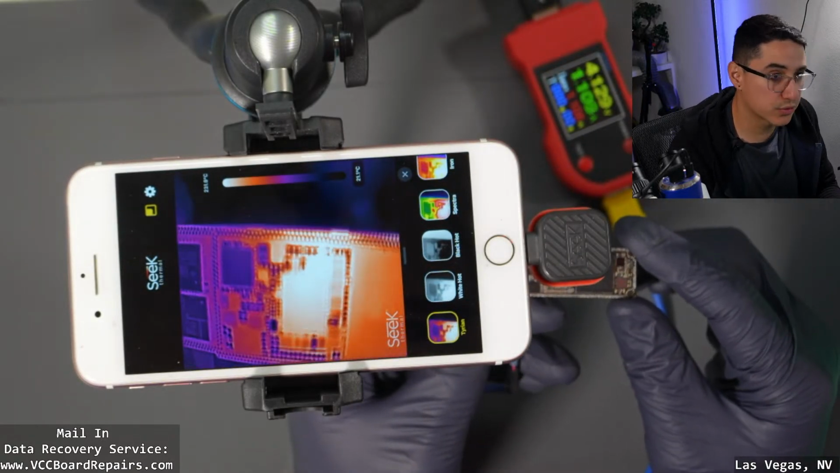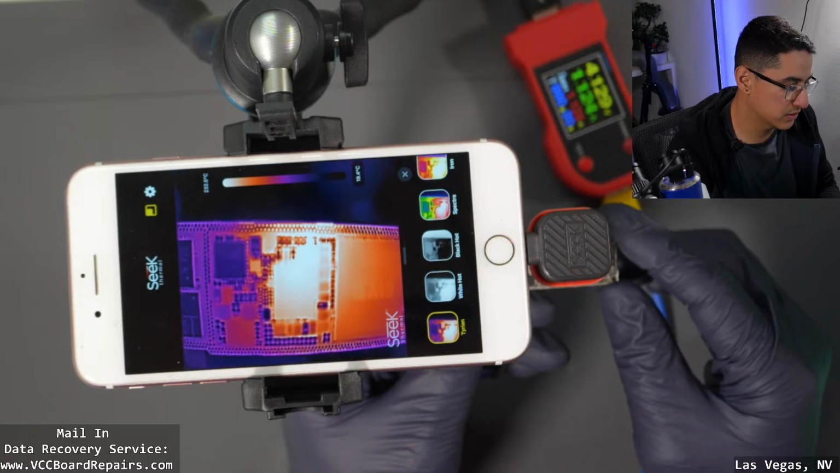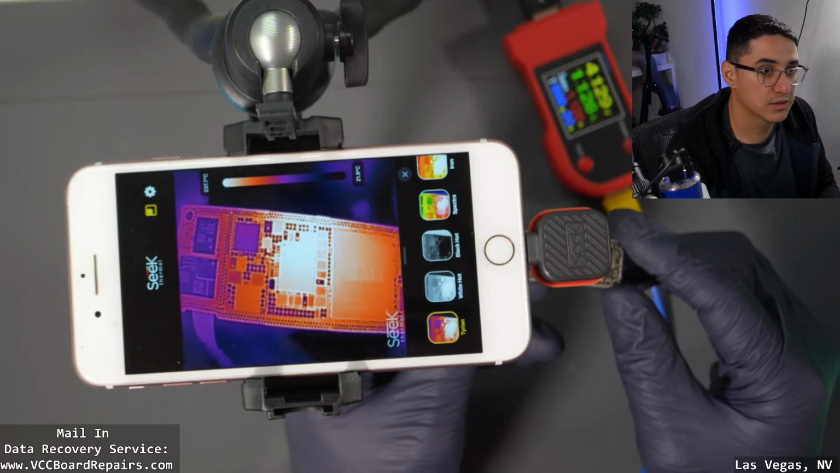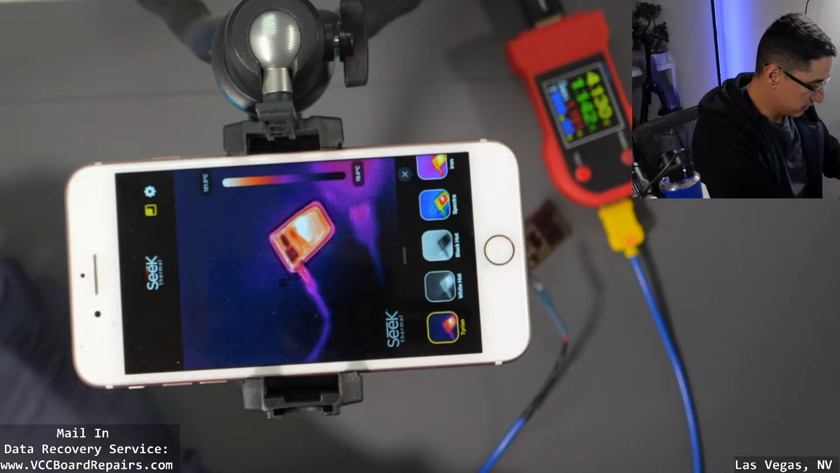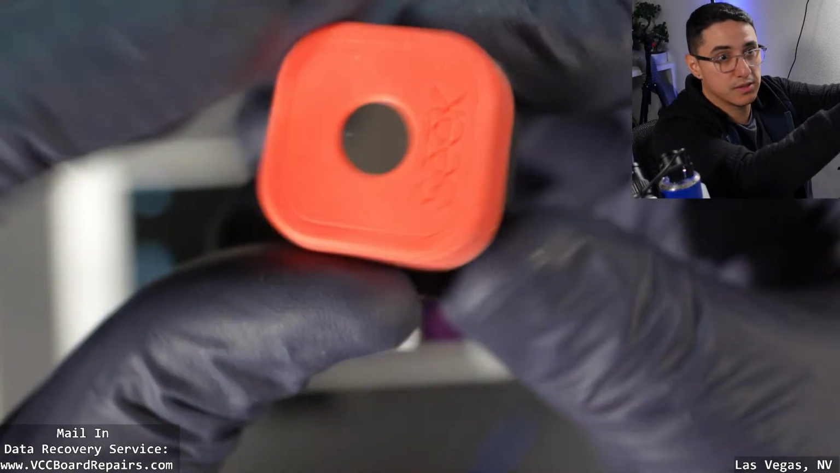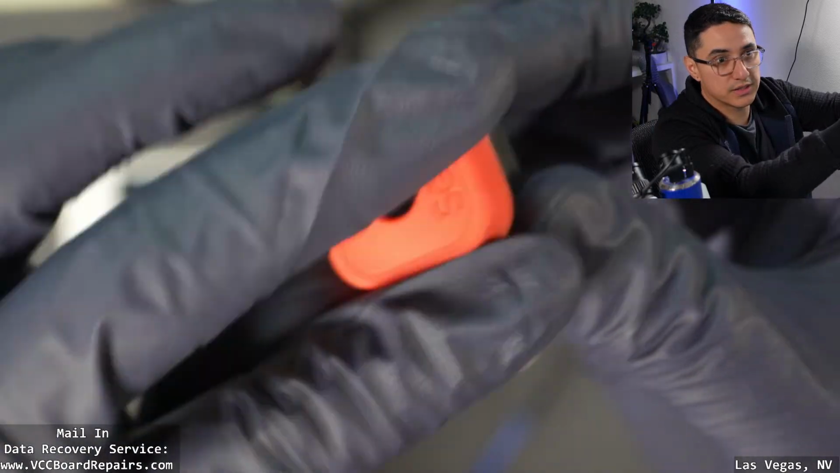So for main shorts, looks like it'll work really well. For other shorts, it's not doing such a good job. Let's try the Nano 200 with macro lens. Okay, this is what the macro lens looks like when you install it. You just slide it over. Orientation doesn't matter.